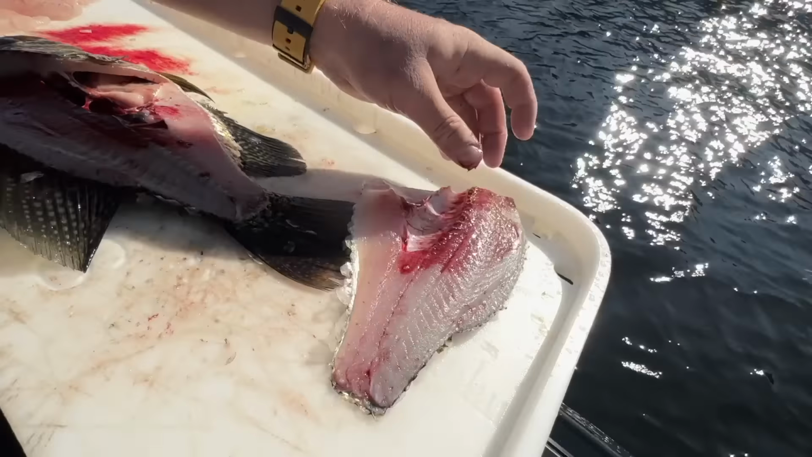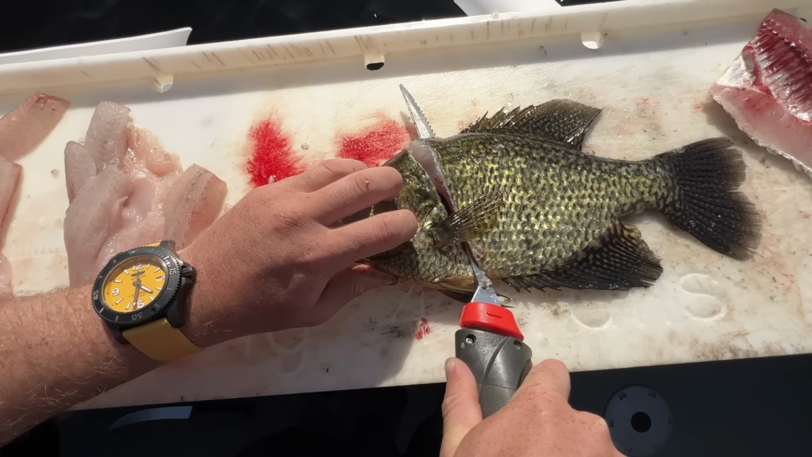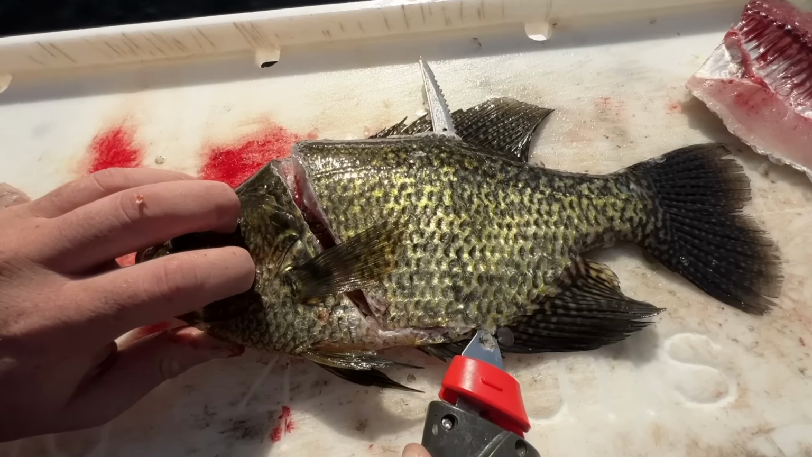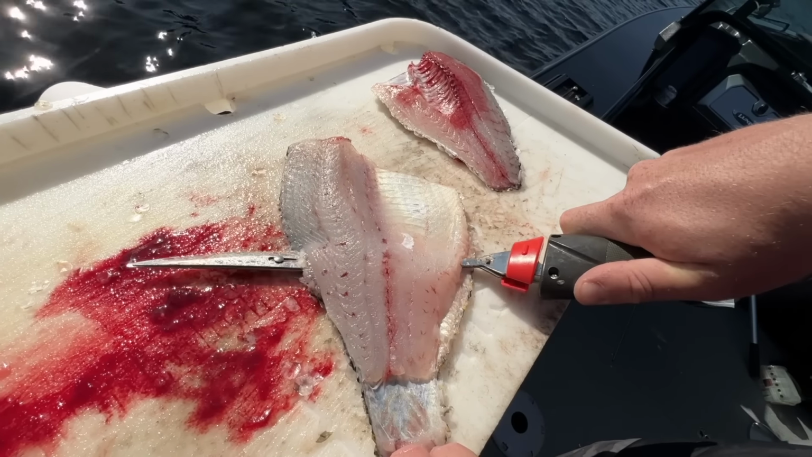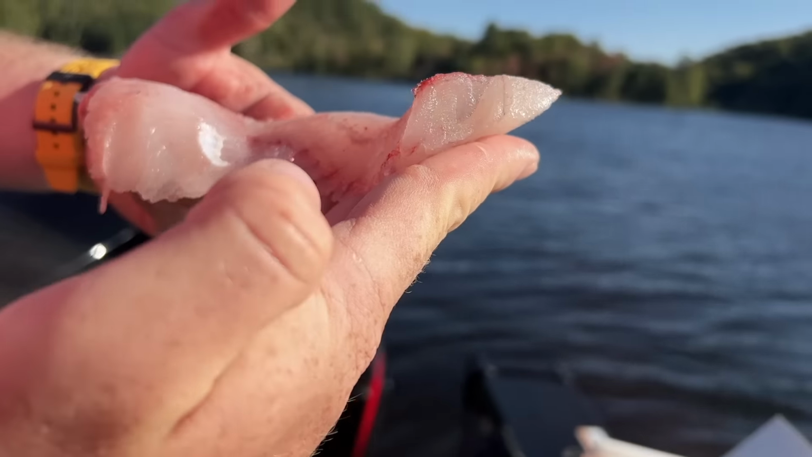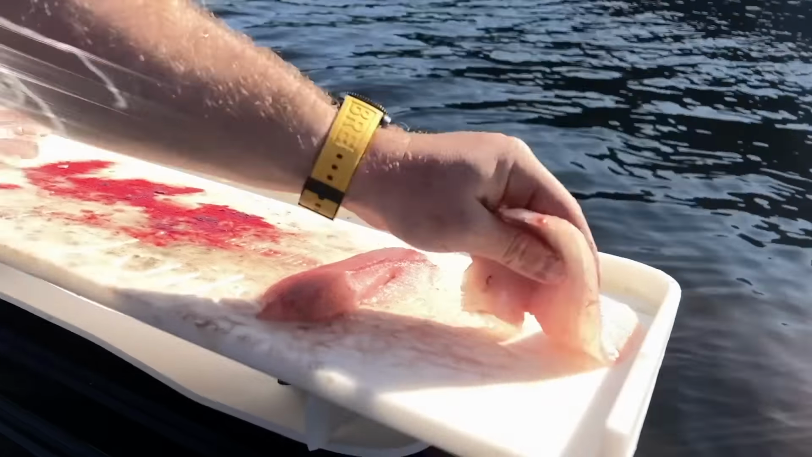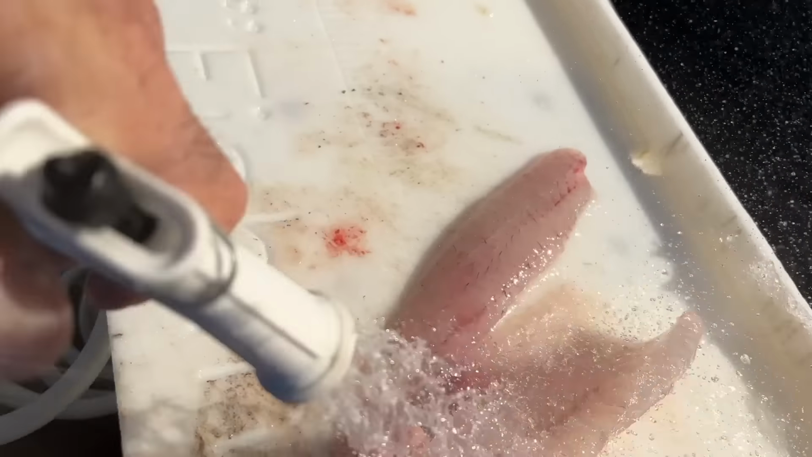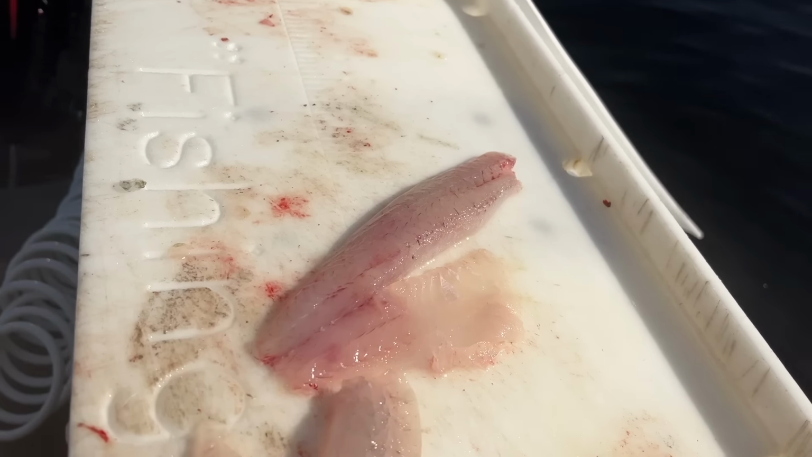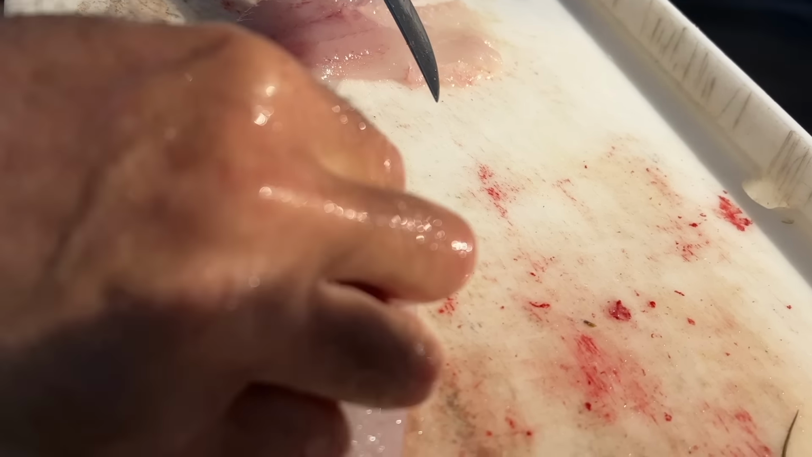Woo! That is nice meat. See the thickness of that? 1/2 inch thick crappie fillet. That's a pretty good sized crappie. It's always important to double check your fillets, just in case you miss a bone.